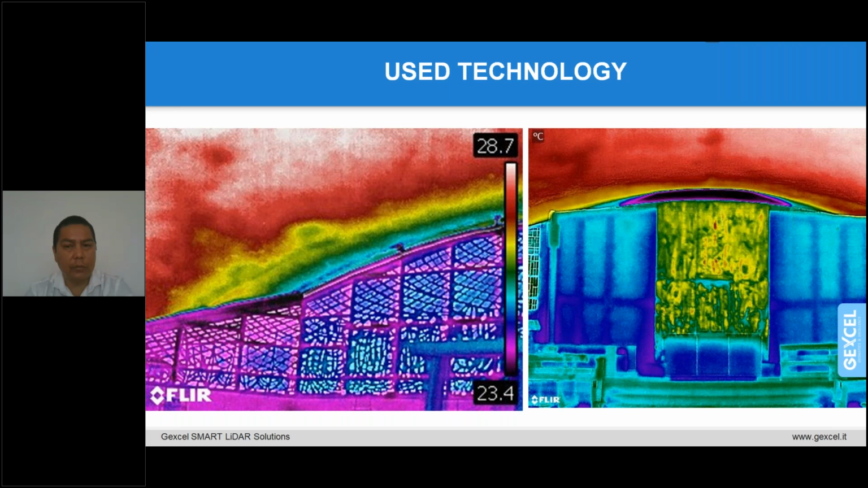And to better understand the level of decay and the material's characteristics, as well as the thermal dispersion, we used a thermocamera.